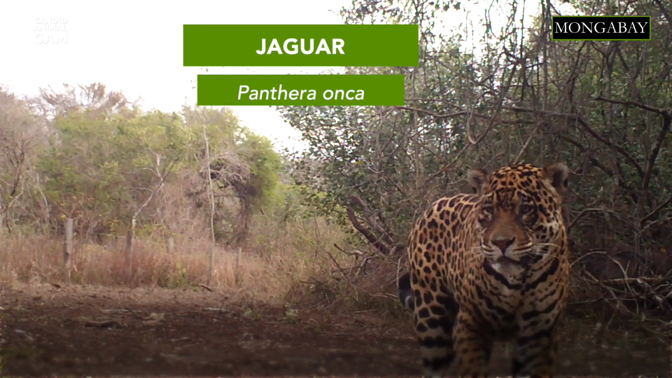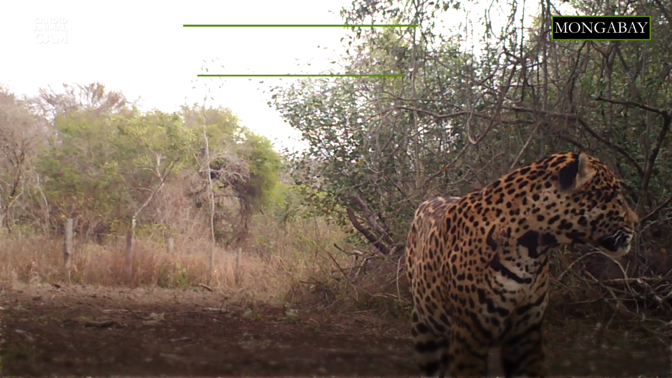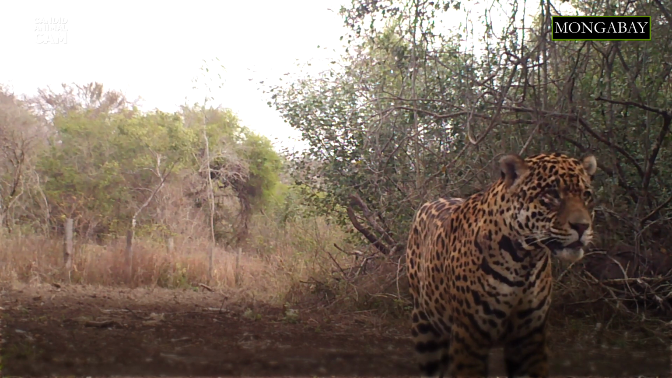The jaguar is the most iconic species of the Americas. Not only is it an apex predator, but it is also deeply rooted in the cultural and natural heritage of the countries where it lives.